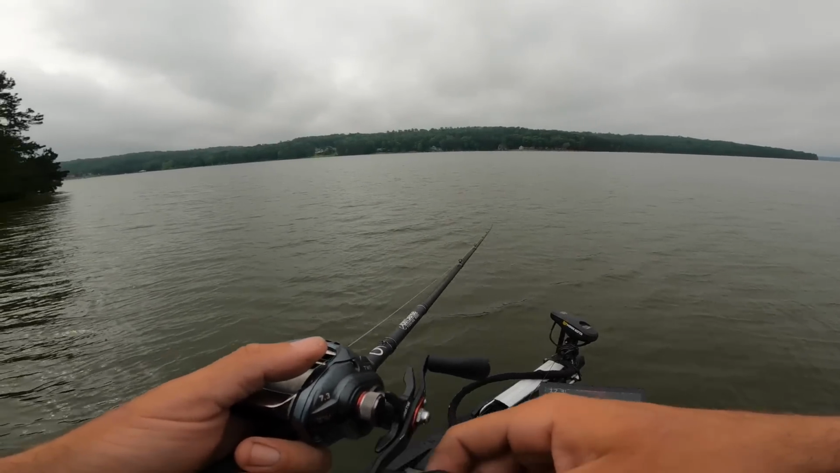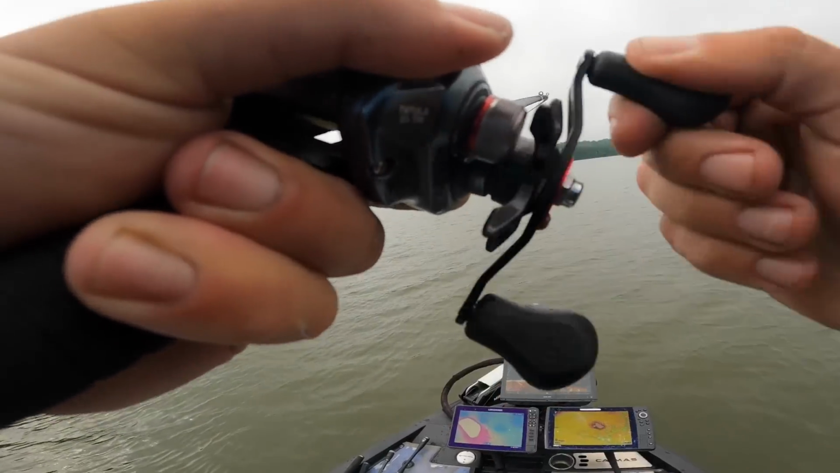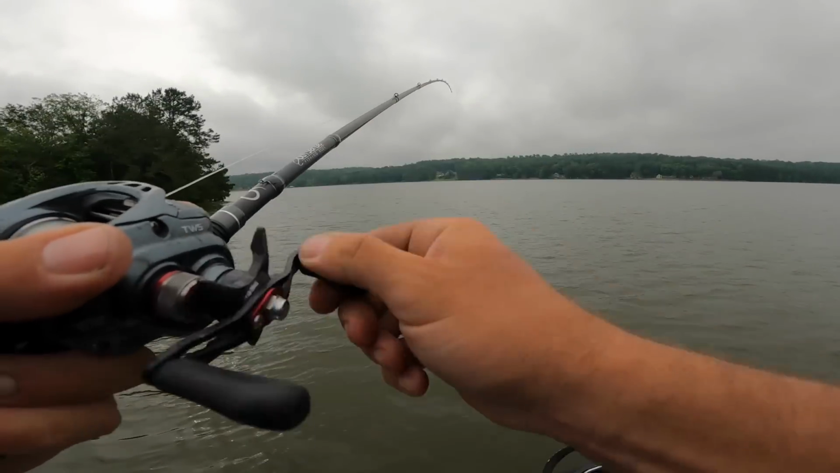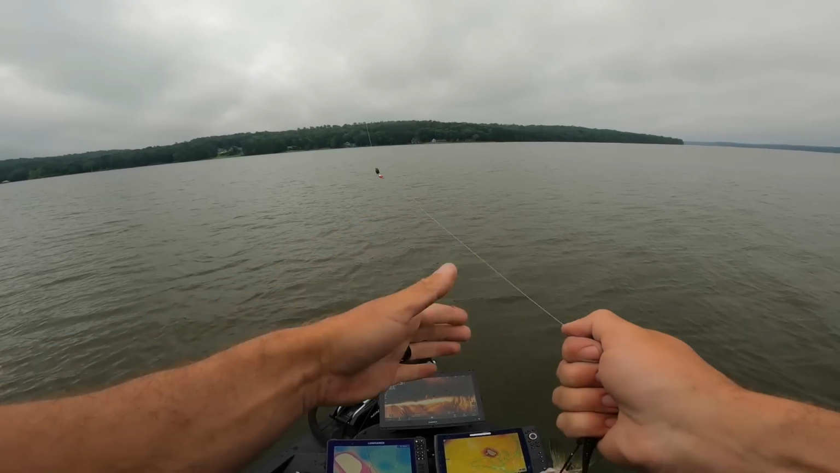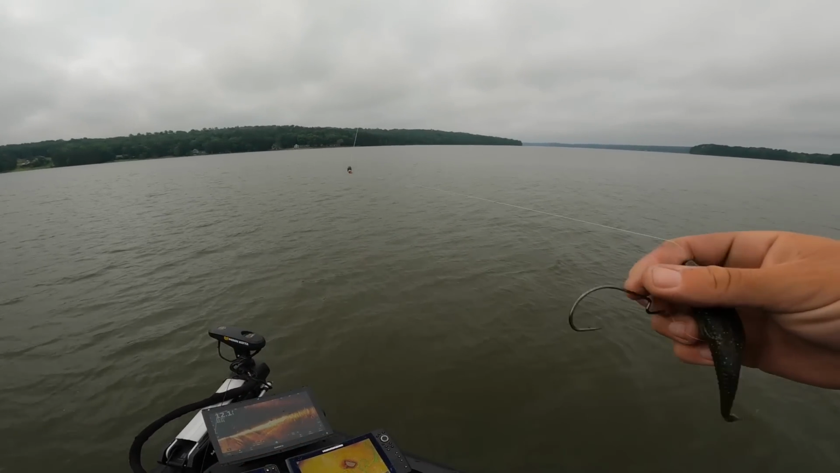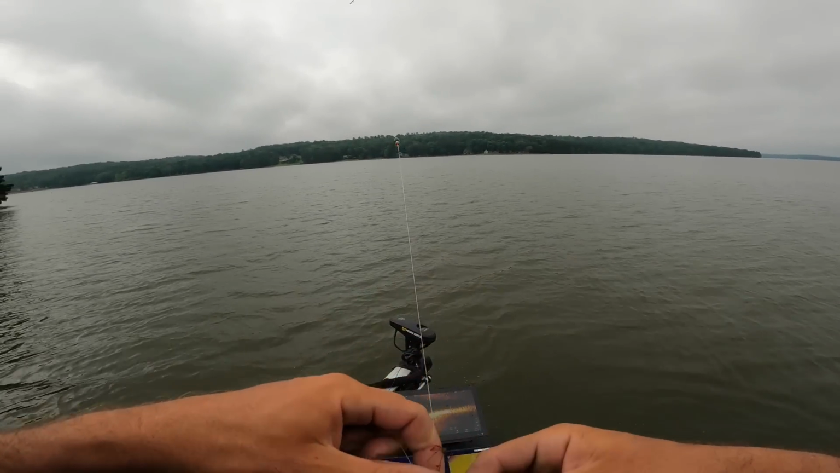You got it? He's got it. He's small. He's really small. Makes me kind of sad. I had one come up and finally eat that glide bait. Look, it's a spotted bass. I don't even think I've caught one of those in here before. Peck, peck, peck. Little pecks.